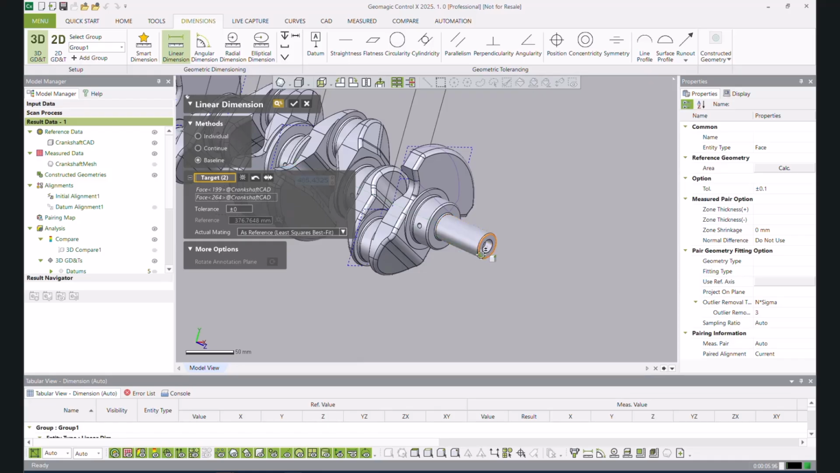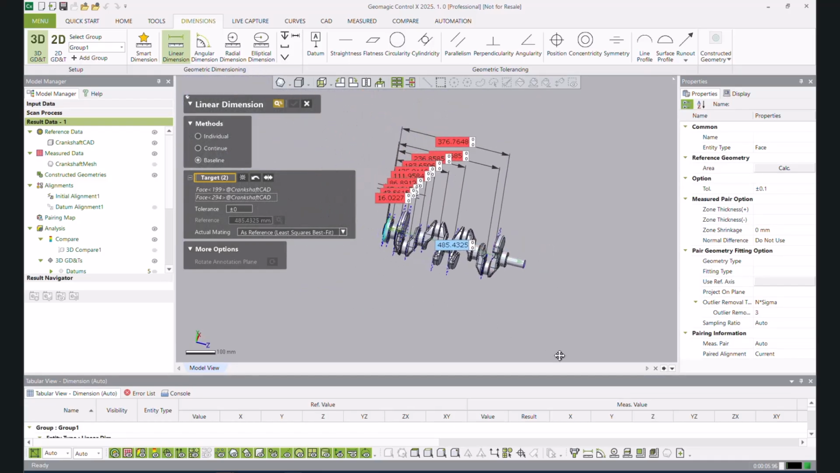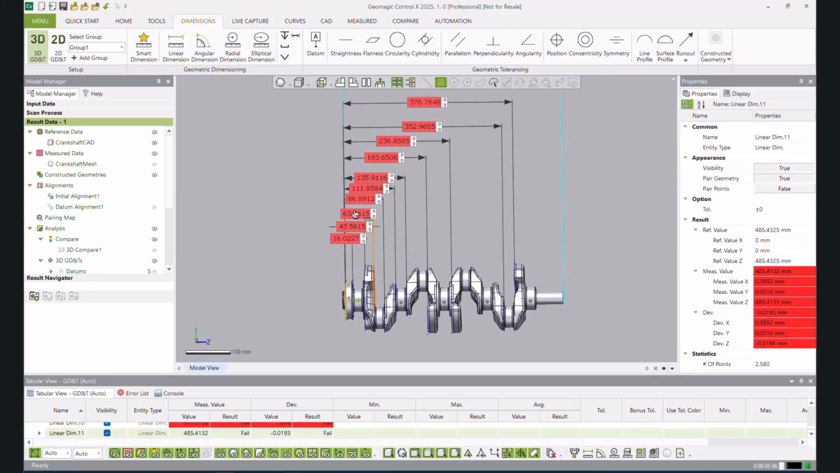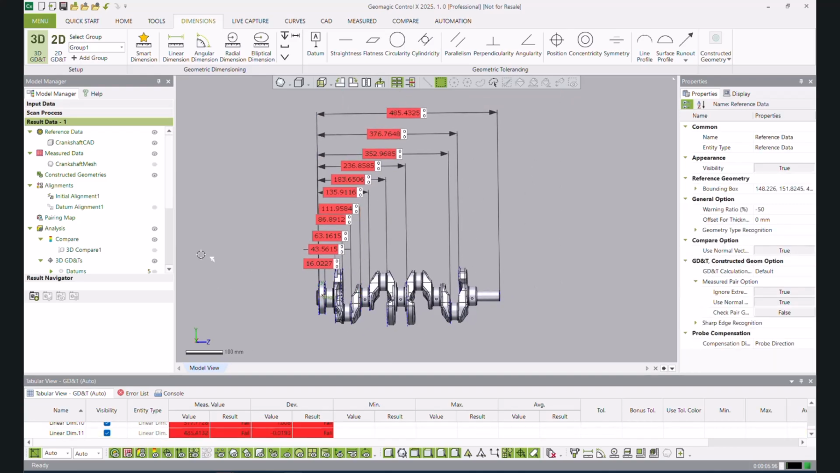Let's do this end section here. There we go. And there. Okay. So we've got all of our dimensions stacked like this. I can move them around if I'd like to. Maybe spread them out just a little bit more. Okay, that's looking good. But obviously everything's red. How do we want to edit all of these tolerances?